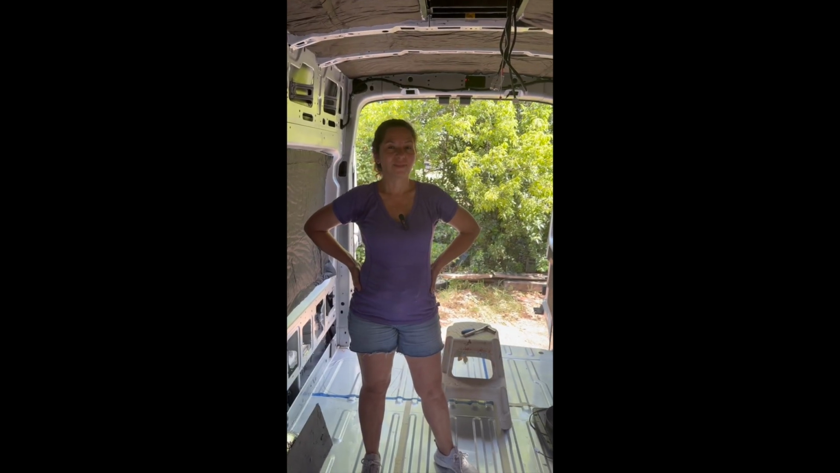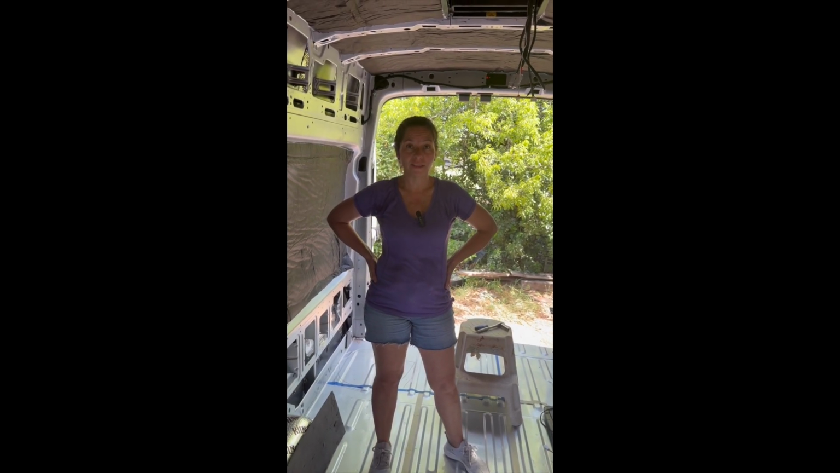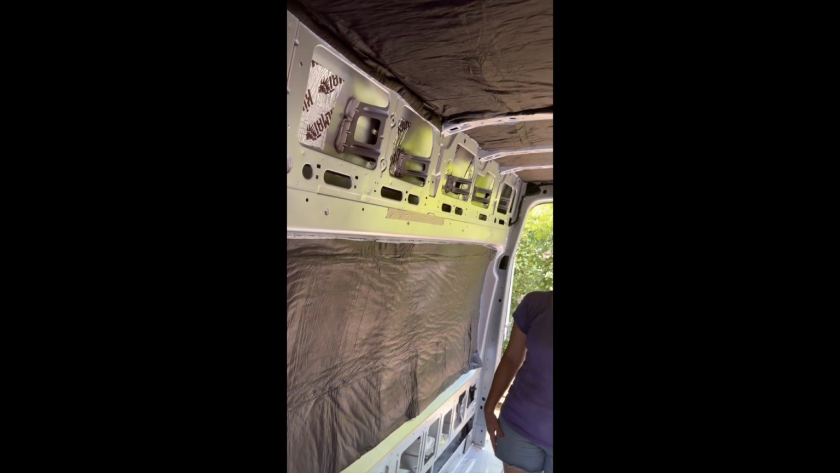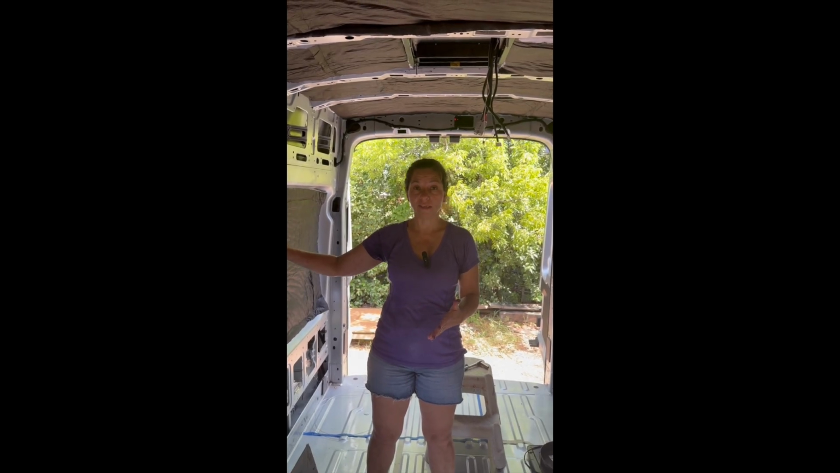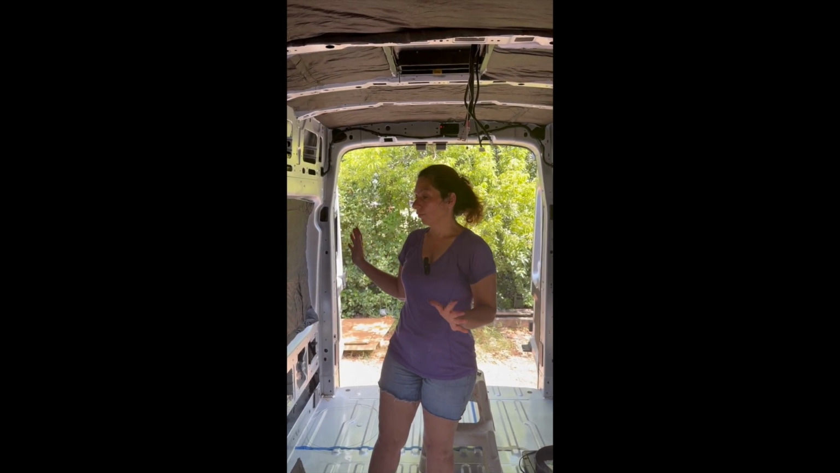Okay, so it's about 2 hours later, and we have installed a good portion of the van with the Thinsulate. So we're going to take a break for today because it's getting really, really warm, and it worked really well. We had to measure, cut to size, and then of course spray both the Thinsulate and the surface of the van that we wanted to cover with the spray adhesive, and it worked really well.